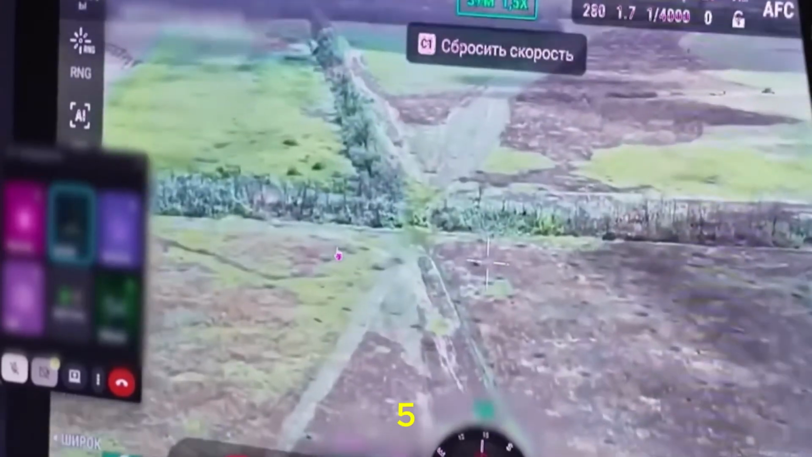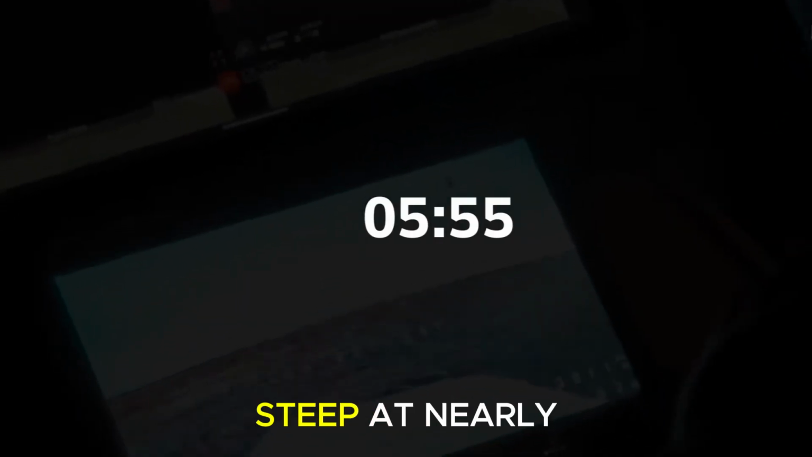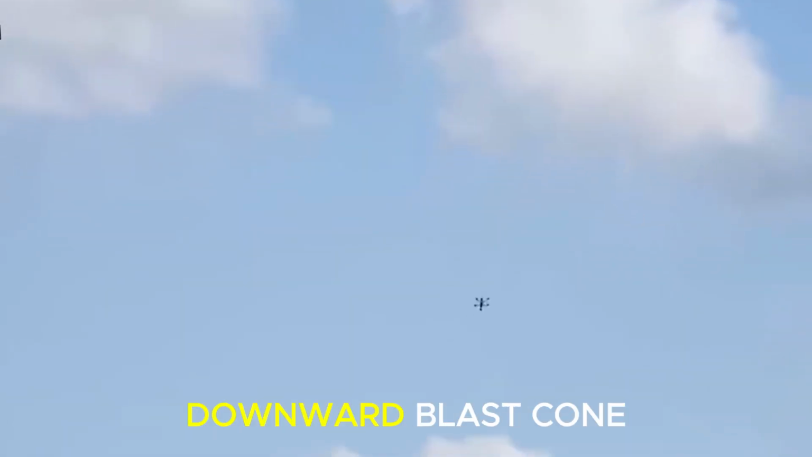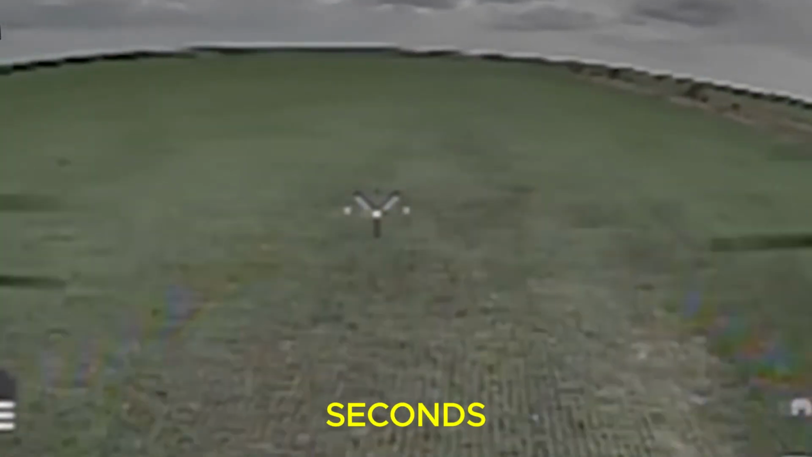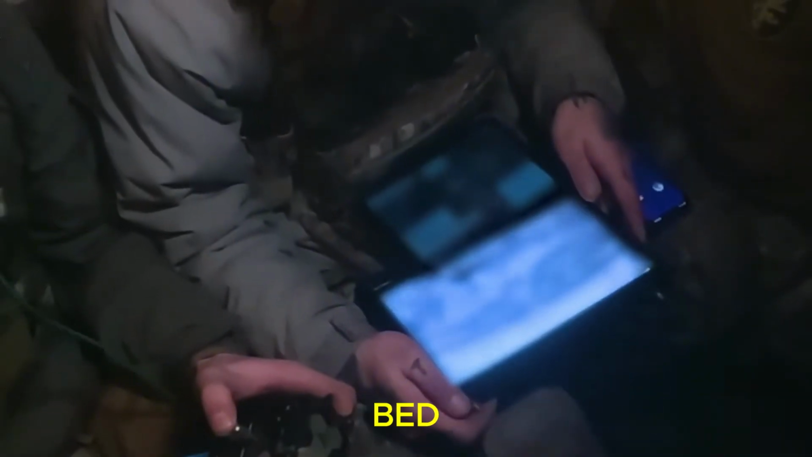Then, at 0555, the Ryrog 10 commenced its dive. The angle was steep. At nearly 50 degrees, this vertical plunge minimized the target footprint while maximizing the downward blast cone. The target trailer filled the feed for under 2 seconds. On its bed, the quad bike stood out. Its handlebars cast a sharp thermal shadow on the bed.